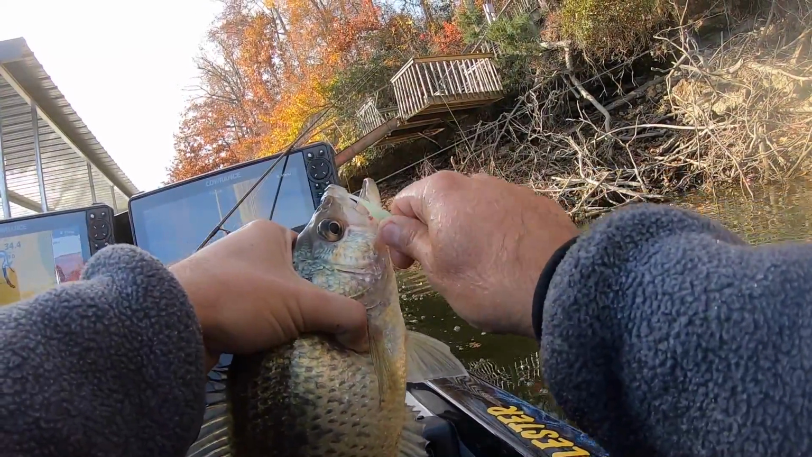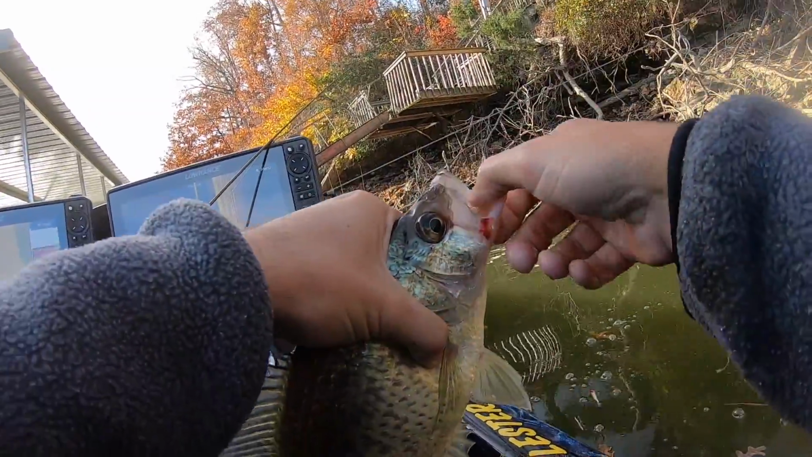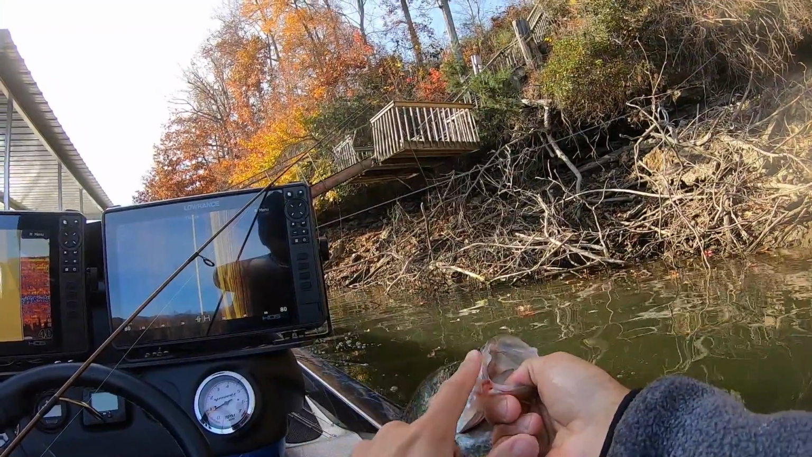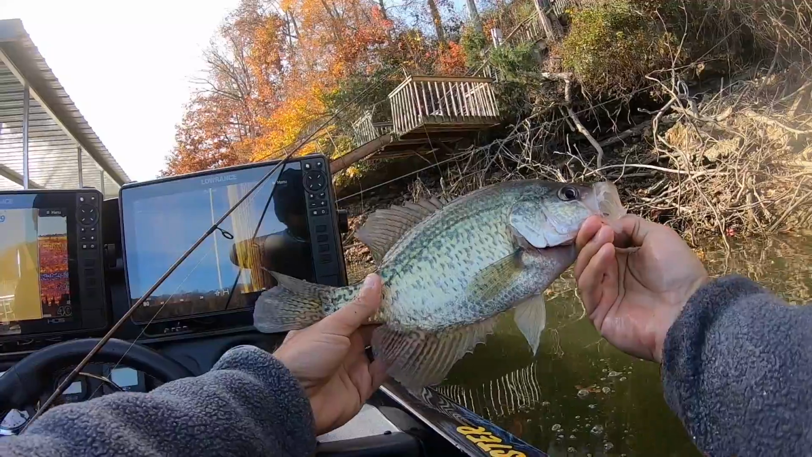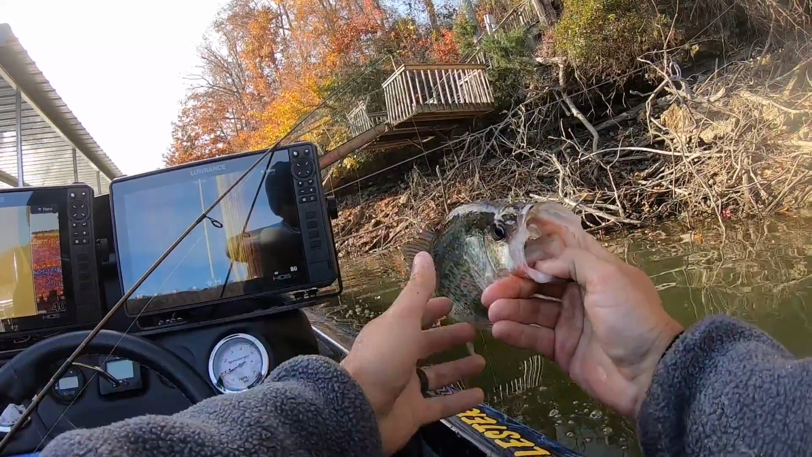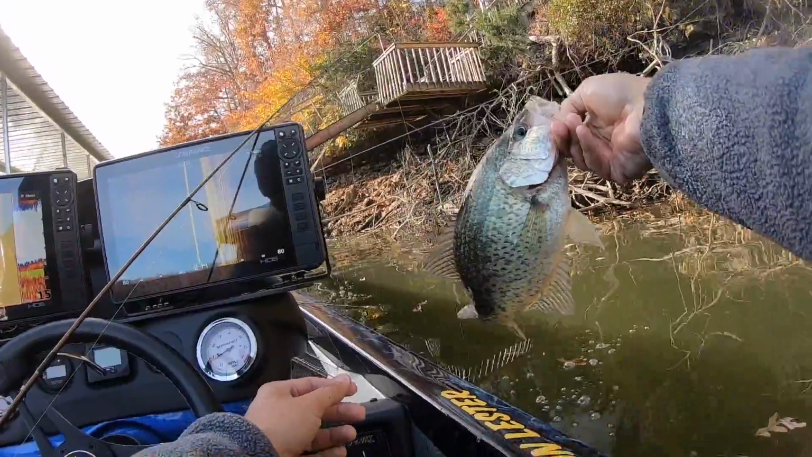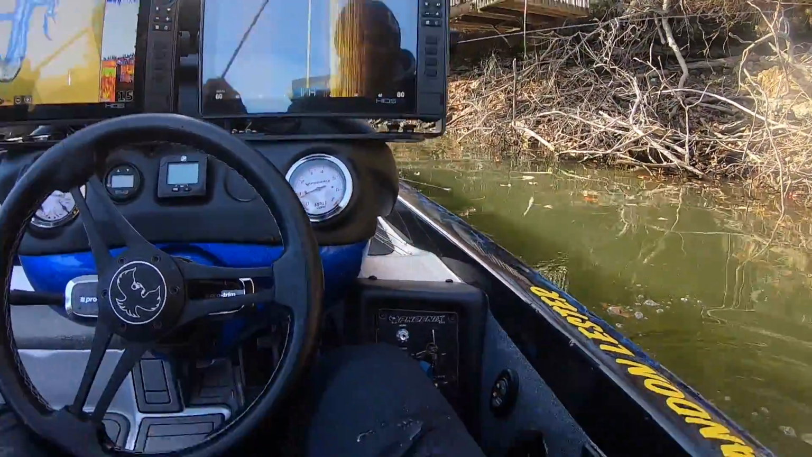His mouth's all jacked up where he's been caught before. I'll tell you what I'm gonna do. Since he's made it through one person catching him, y'all see where his jaw's messed up right there? It's his lucky day, because I'm gonna let him go too. Big old black nose, boy, he's a pretty one. That's a nice crappie right there. Get him back in there, boy.